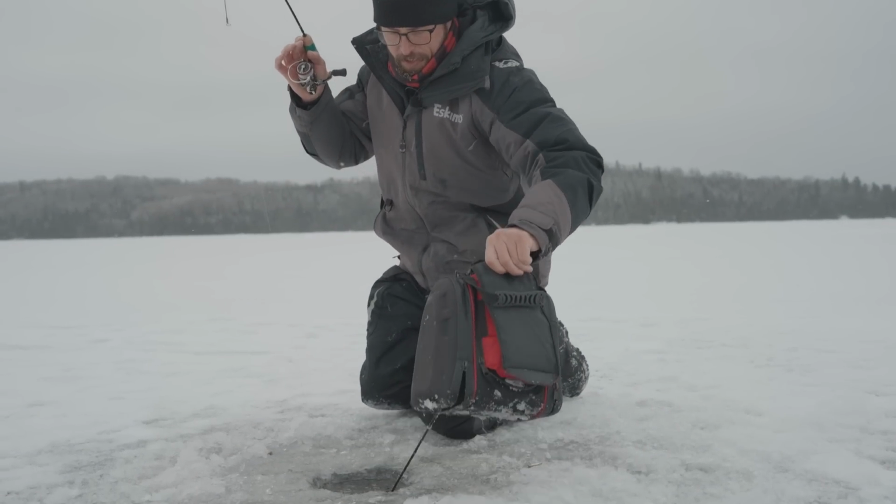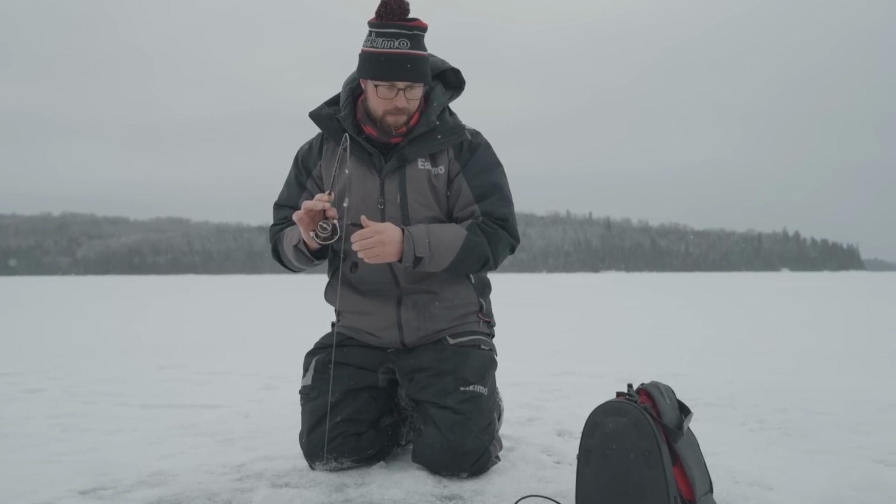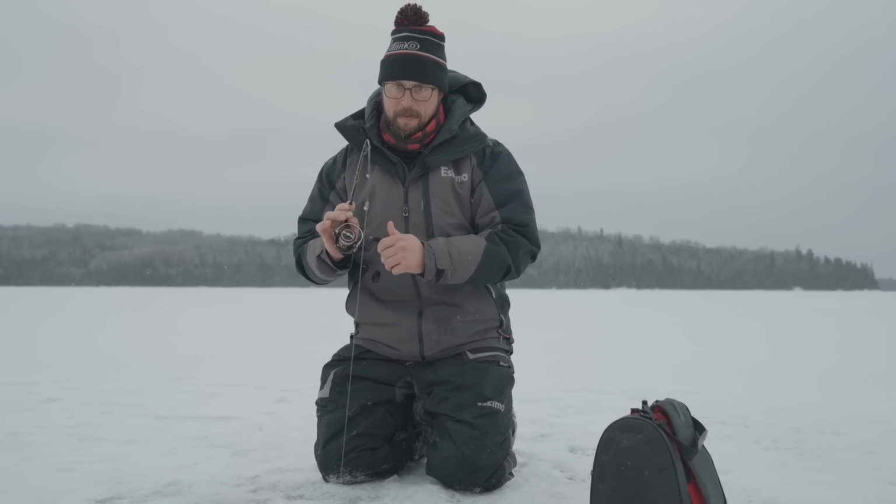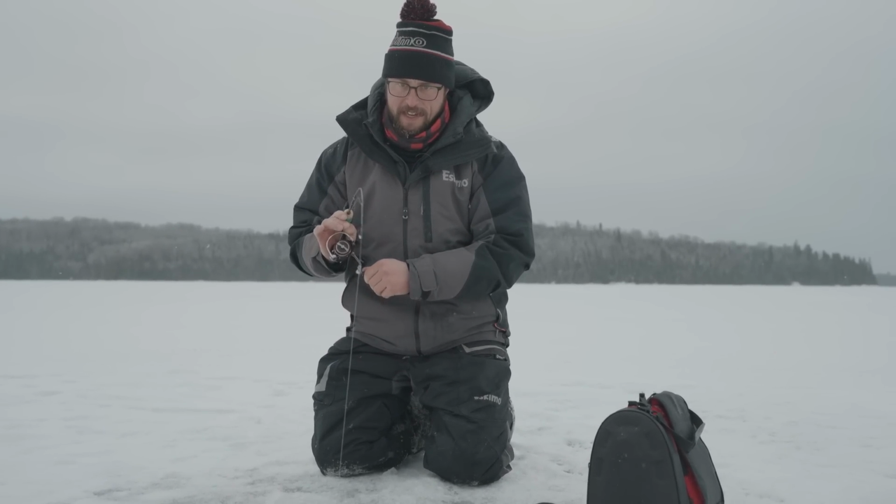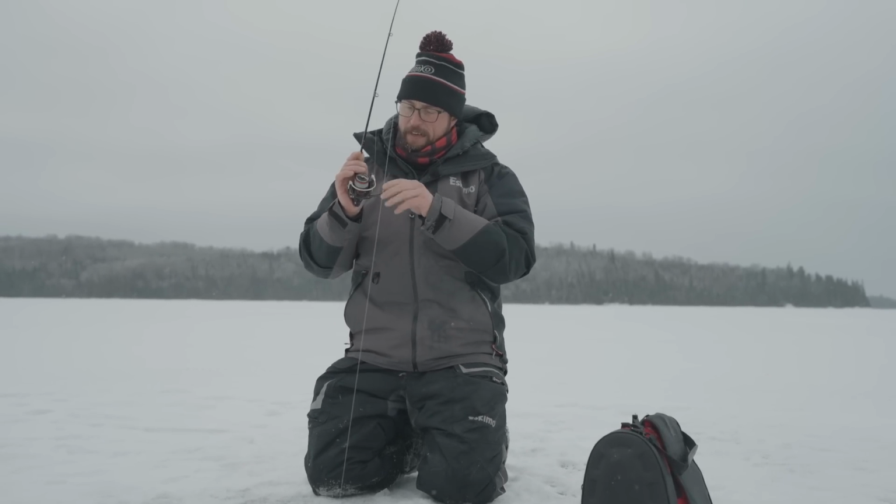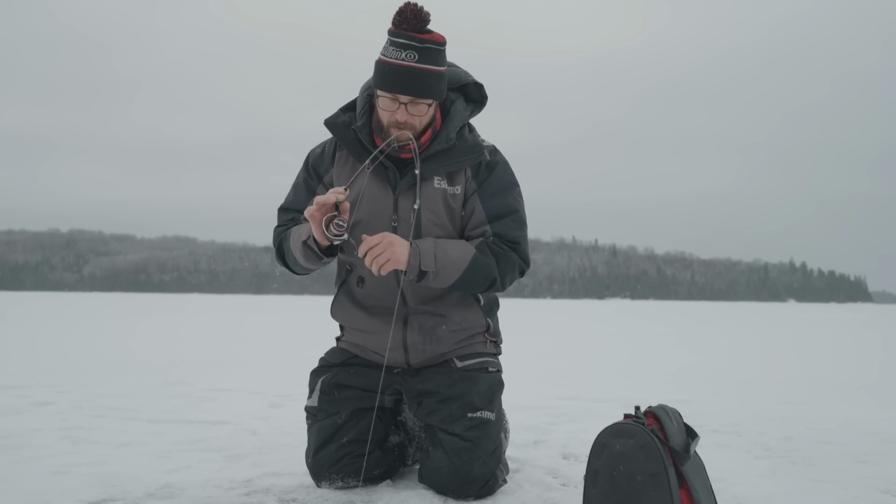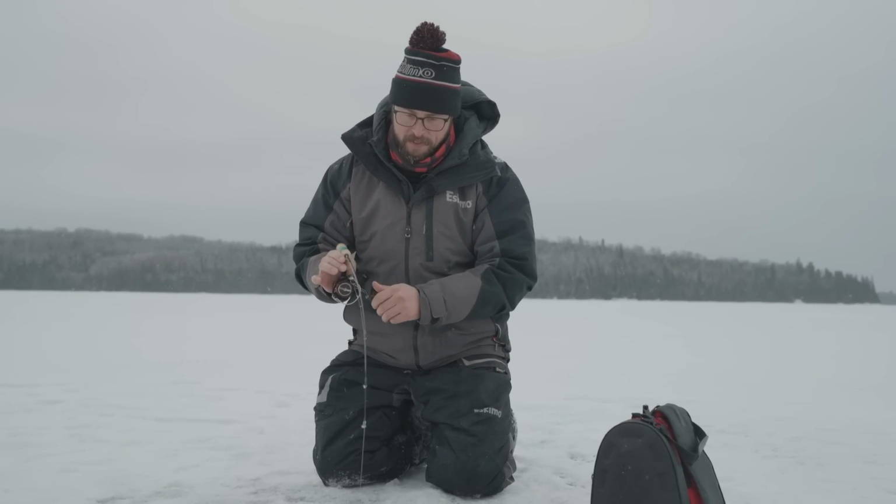Feels like another good fish. That's another good fish. These are all good fish in this spot. Big, slow head shakes. Look at that. This is gonna be a good fish. Greg's freezing. That's what's fun about deep water, man. You just don't know what's down there.